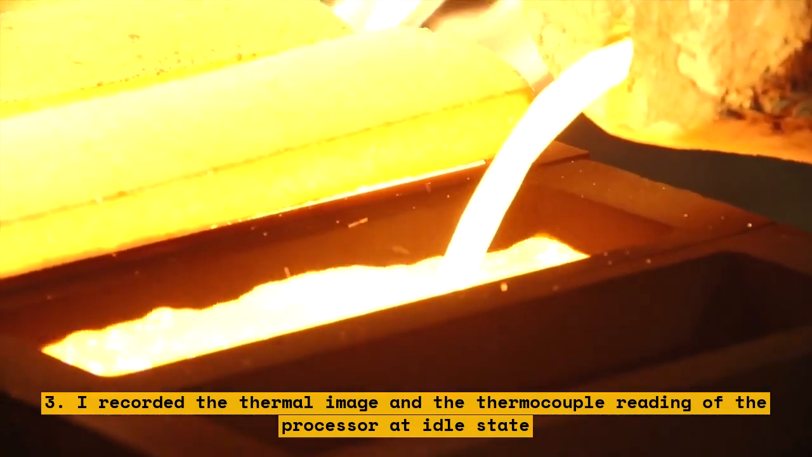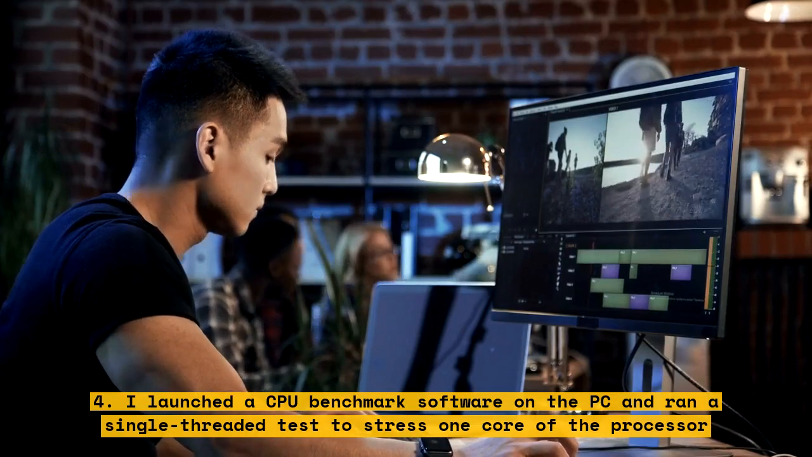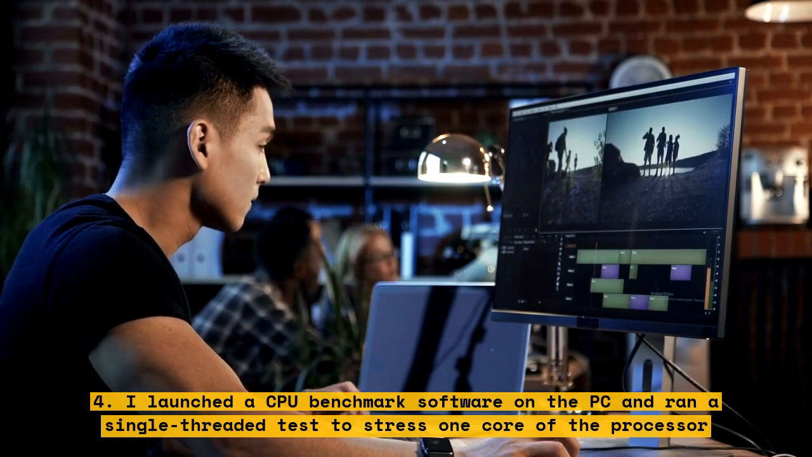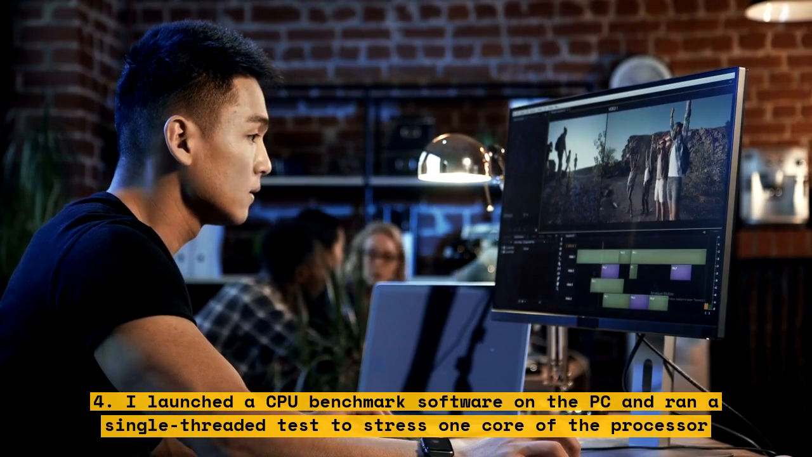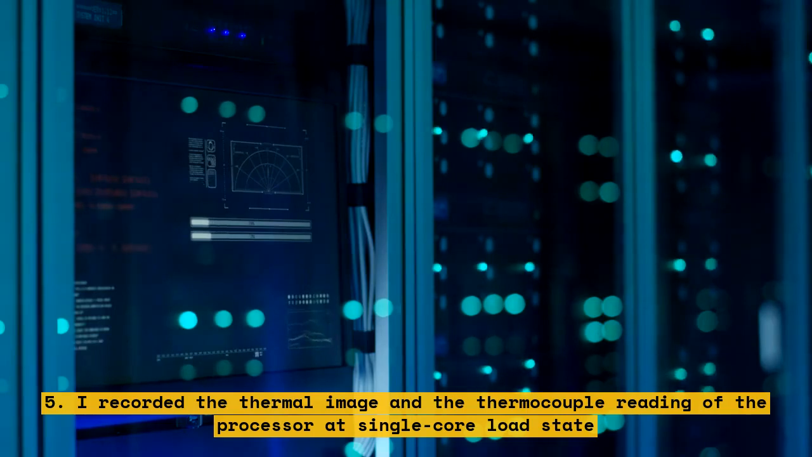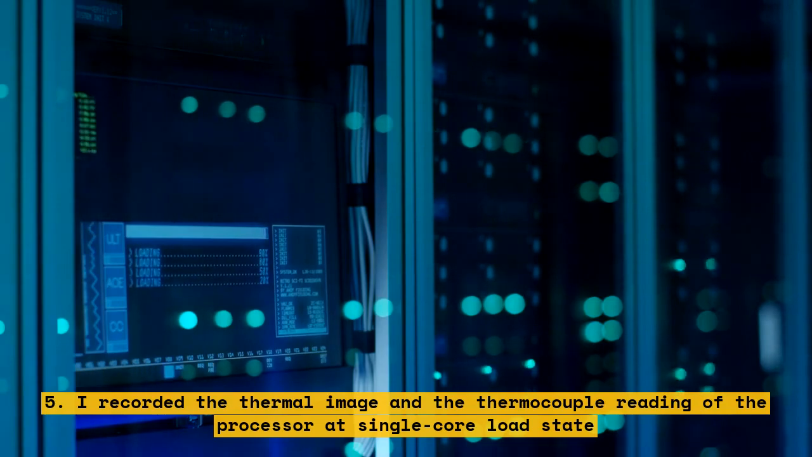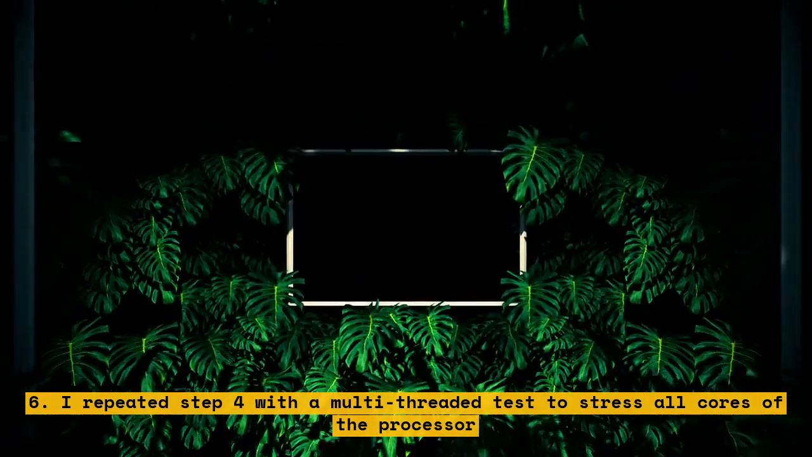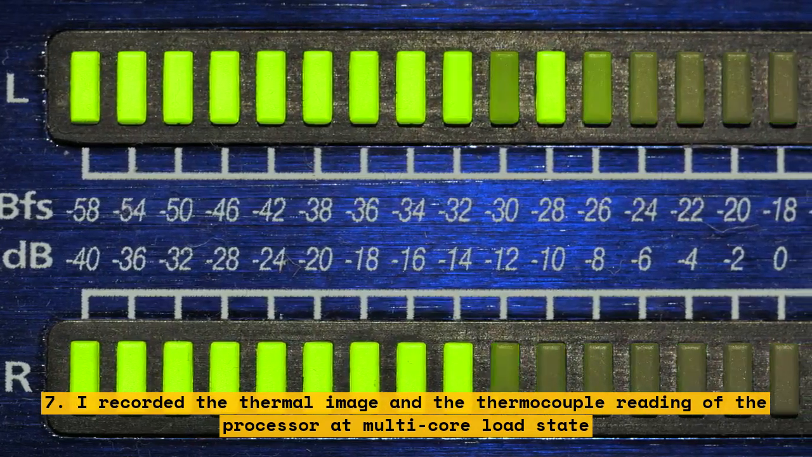4. I launched a CPU benchmark software on the PC and ran a single-threaded test to stress one core of the processor. 5. I recorded the thermal image and the thermocouple reading of the processor at single-core load state. 6. I repeated step 4 with a multi-threaded test to stress all cores of the processor. 7. I recorded the thermal image and the thermocouple reading of the processor at multi-core load state.